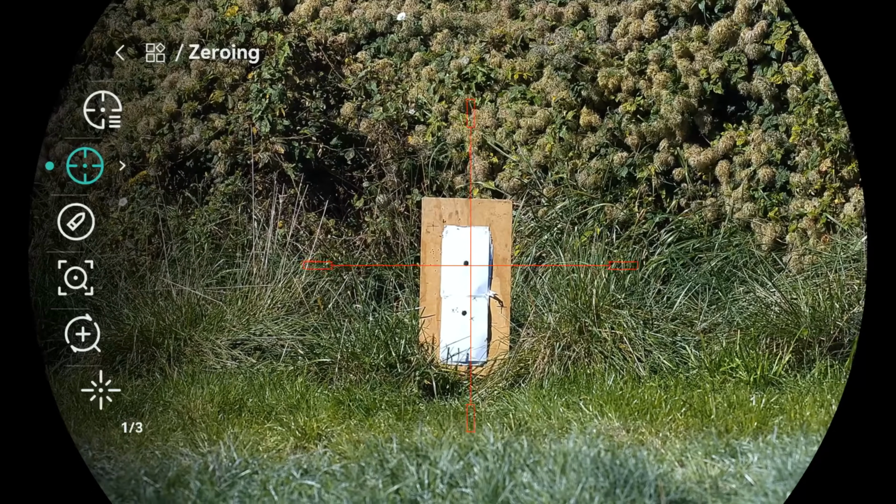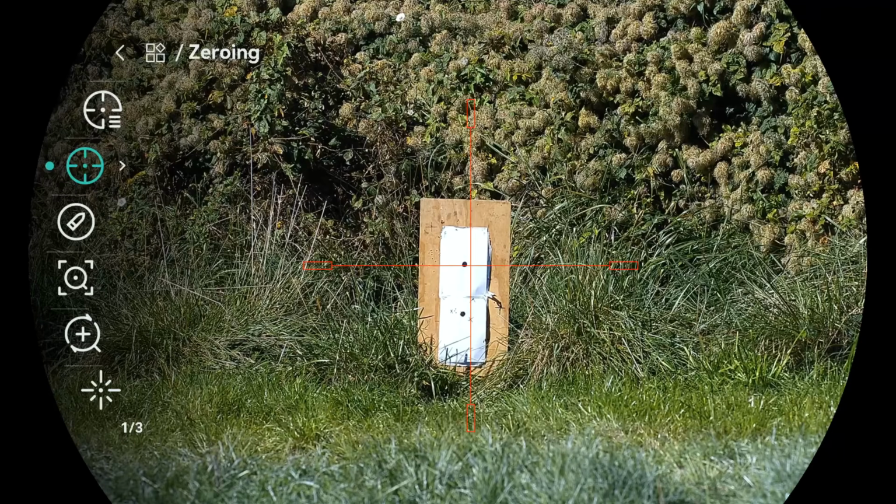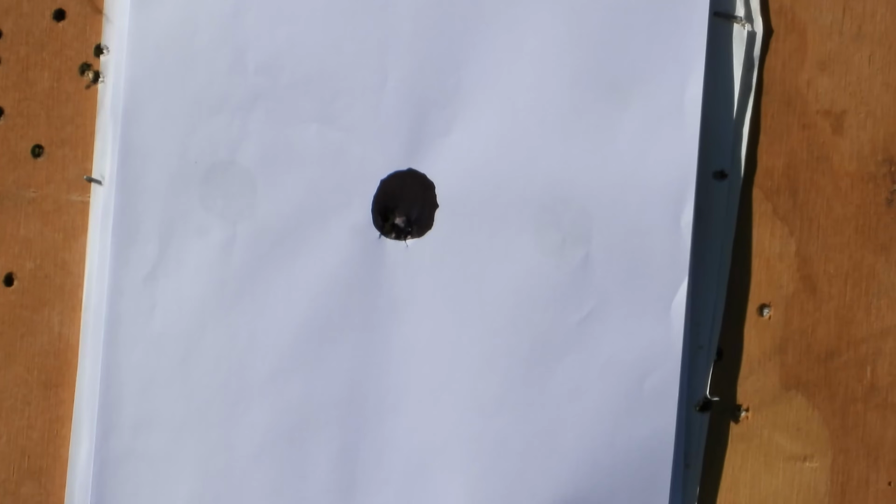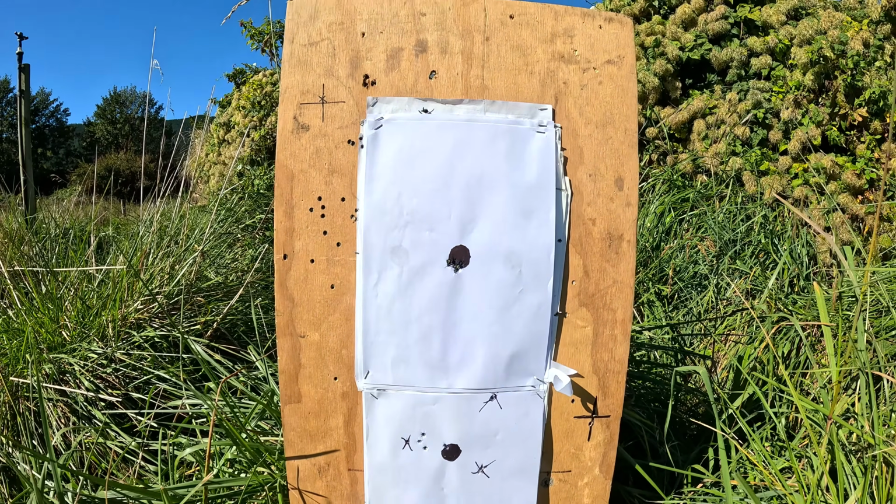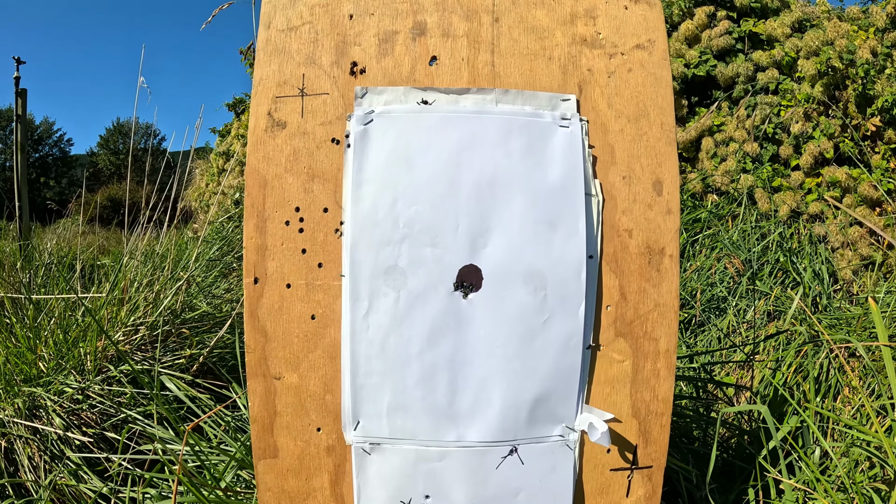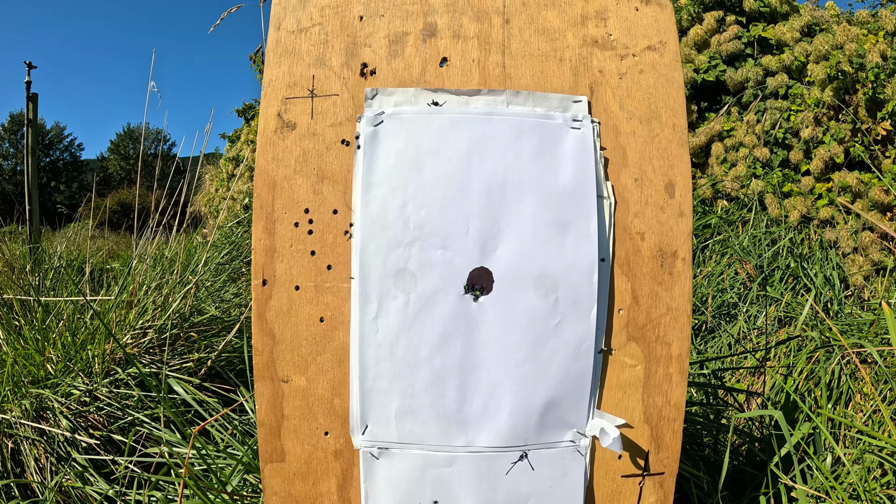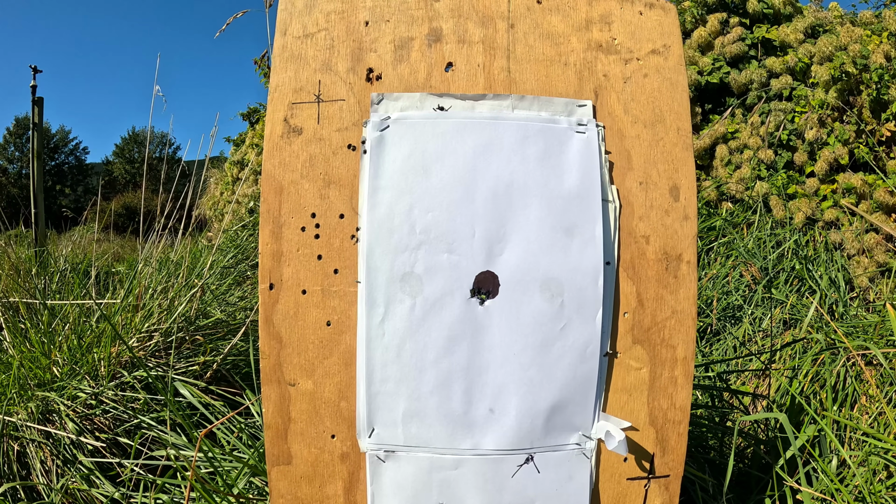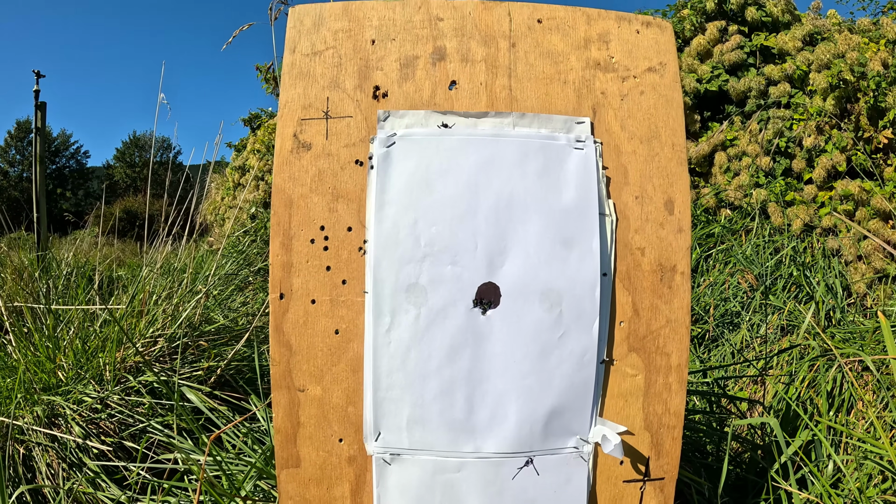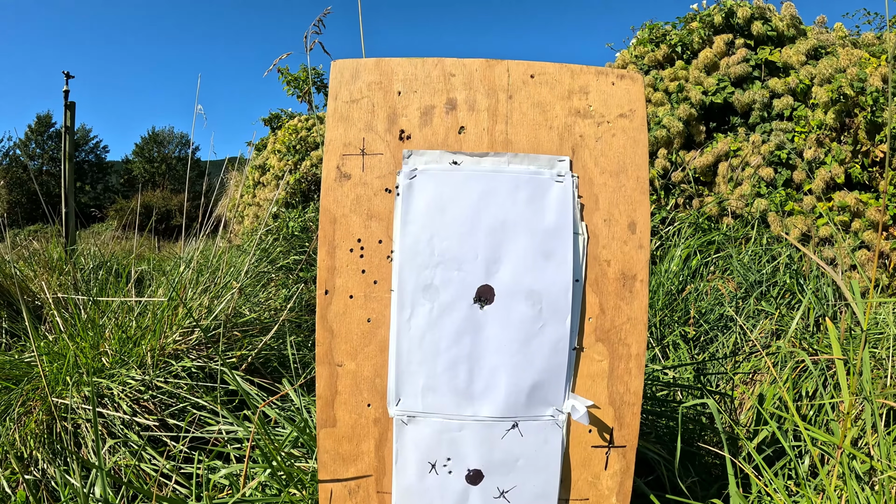And hopefully, you saw me slightly lift it up and move where I wanted that crosshair to be on the black dot, and I'll have a couple of shots and see how we get on. So as you can see, I started off a little bit low in the hole, and now I'm a lot higher, and that was 4 or 5 shots into the same place. So I'm really happy about that. I will probably lift it up a tiny bit more, and then I will be pretty happy that this is all sighted in for 30 yards.